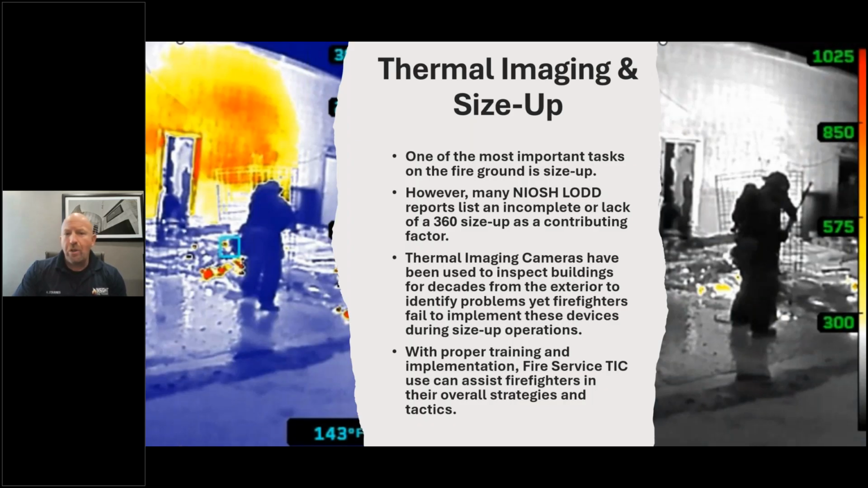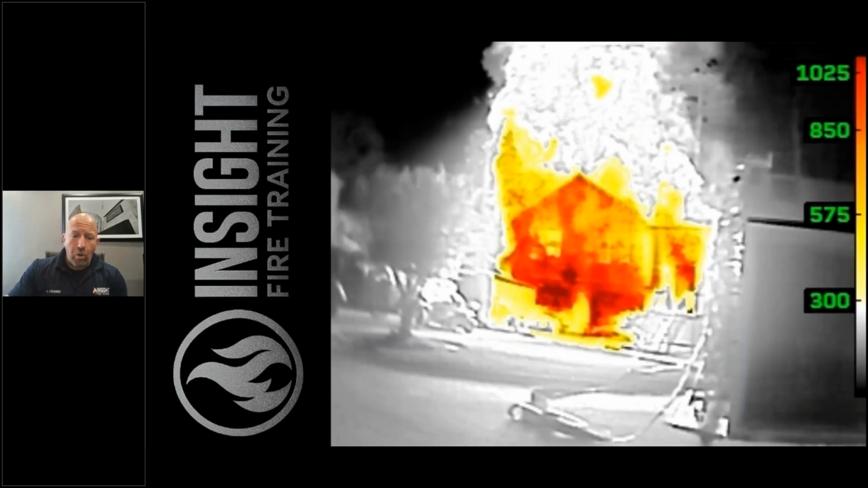This picture right here is a good example of thermal imaging use in size up post-fire knockdown. We're looking at two different application modes through Seek Thermal. We're looking at TI Basic on the right and survey mode on the left. This is how we get people's attention to get them to understand how to use these devices properly so they don't leave a scene and have a rekindle or worse. This is a great example of how cameras can help you, not just in size up, but during your strategies and tactics, which size up by definition is an ongoing evaluation of incident priorities from start to finish.